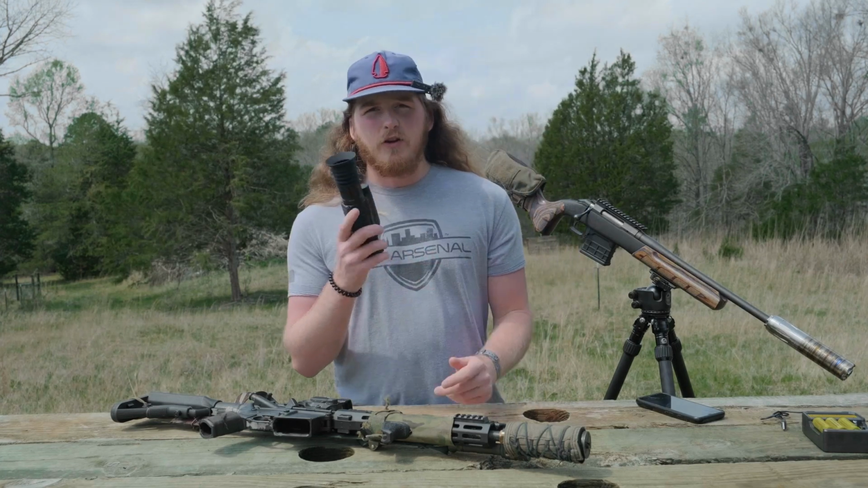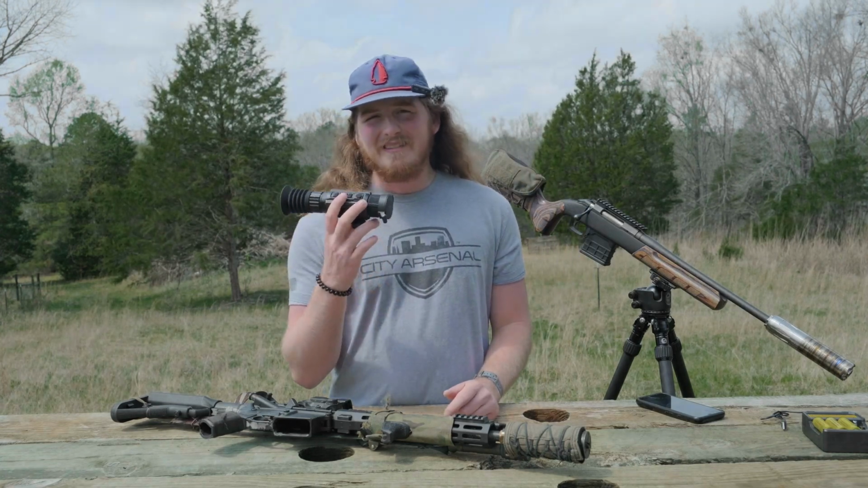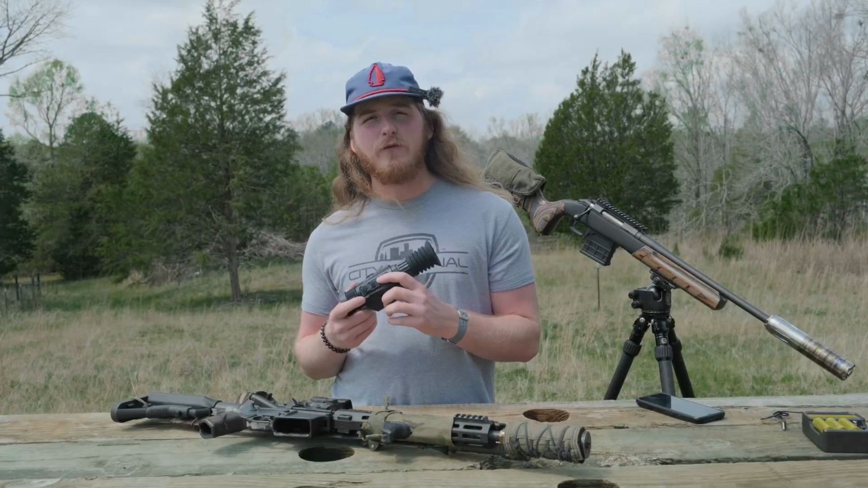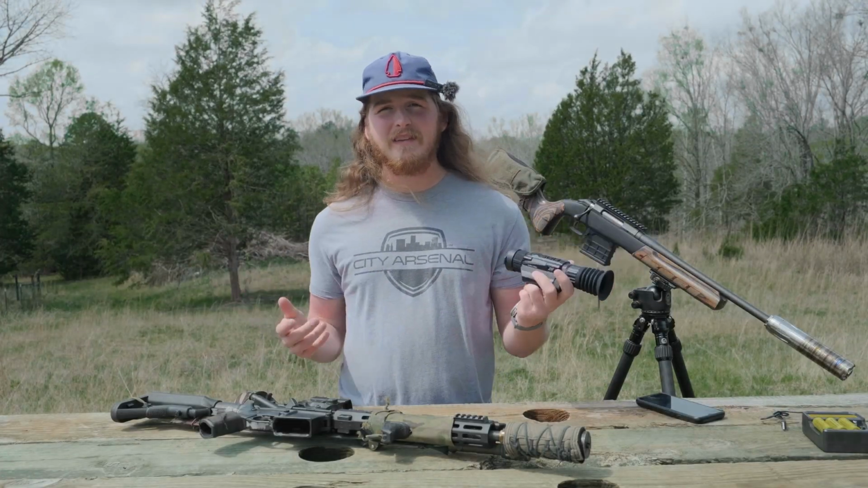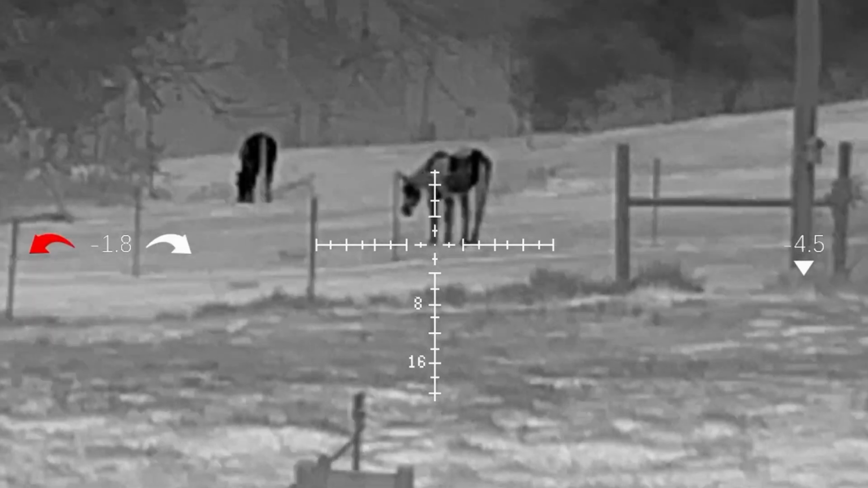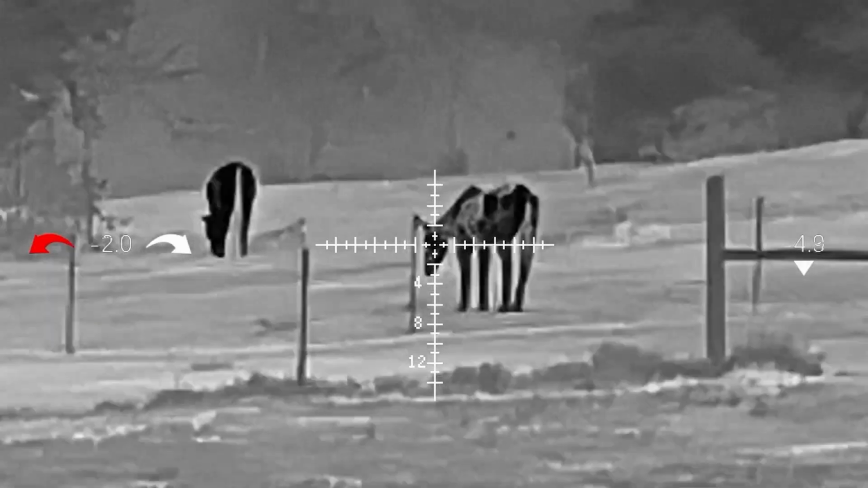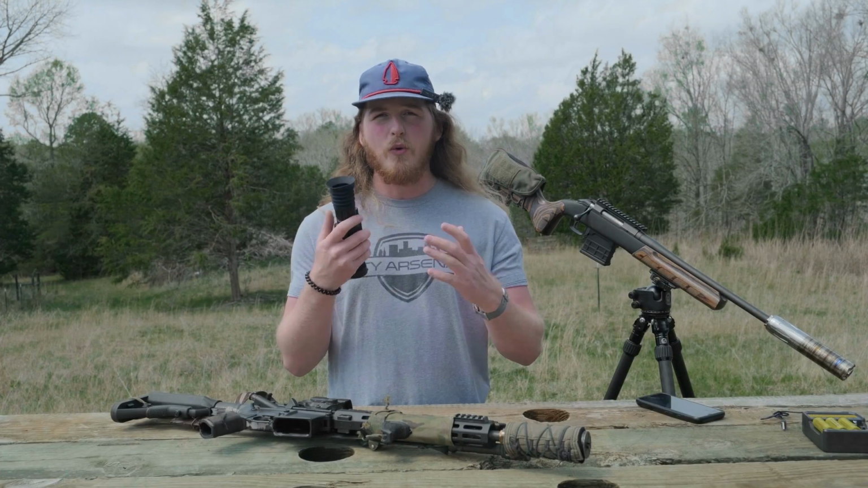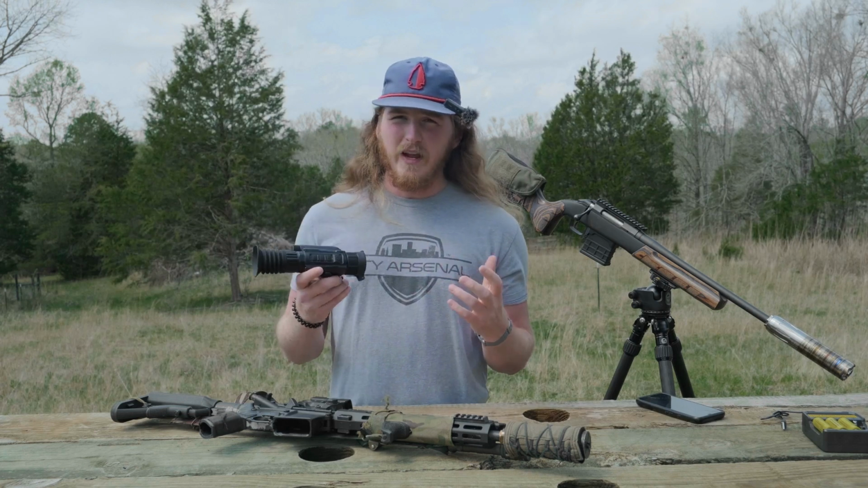So let's go ahead and talk about the optic specifically. It is the DNT Hydra HS325. It's got a 384 sensor in it. What that means is it's the middle resolution basically in terms of thermal. So you've got one resolution that is worse than this, one resolution that is better than this on average. Again, this is a 384 resolution.